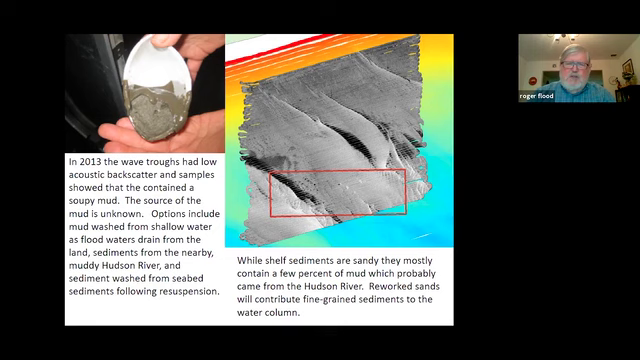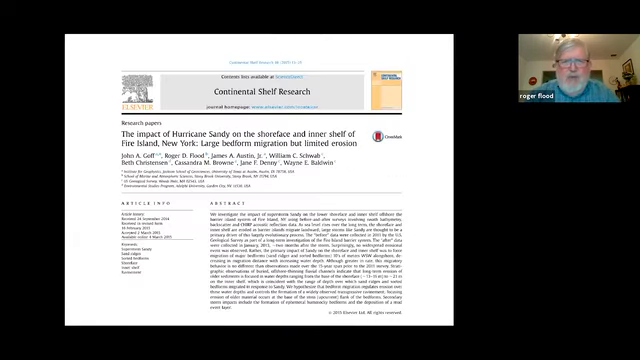But anyhow, this is a pattern that's a little bit different, and I'm not going to talk about the movement of those ridges, because a lot's already been written, including by John Goff here, based on the results of this study.